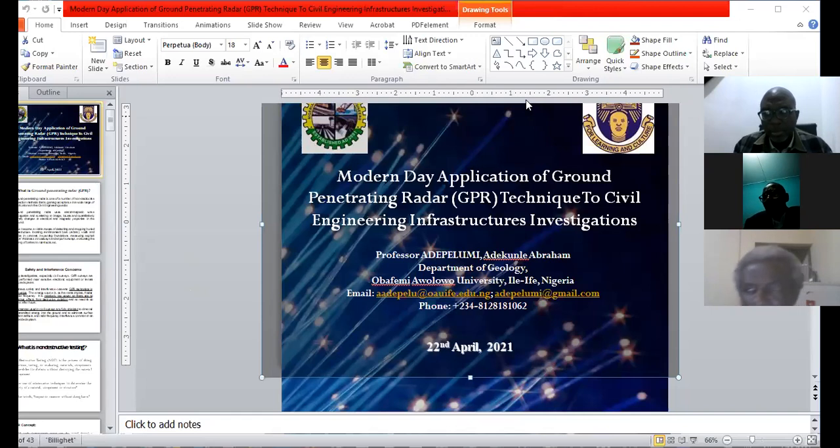Then for reinforcements in concrete, you can also adopt GPR, but with very high frequency so that you can establish the position of the iron rods. So GPR can be adopted for as-built survey. Thank you, Professor. I think that should be okay. Thank you, sir.